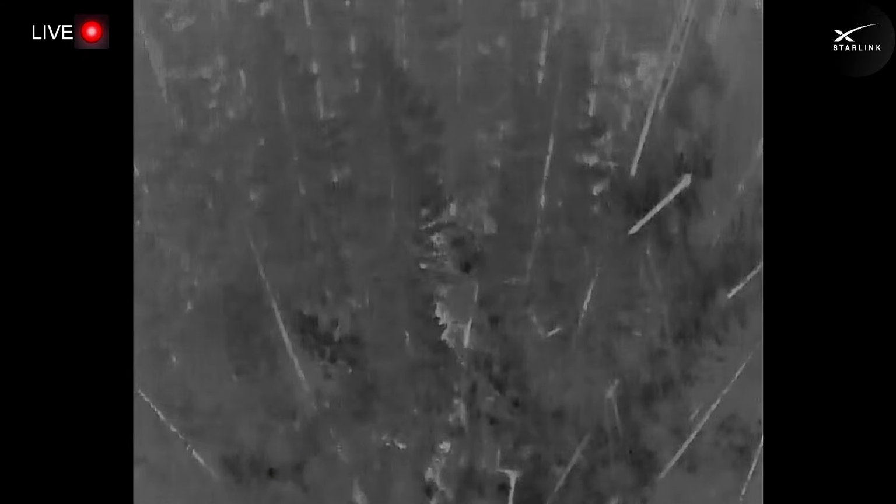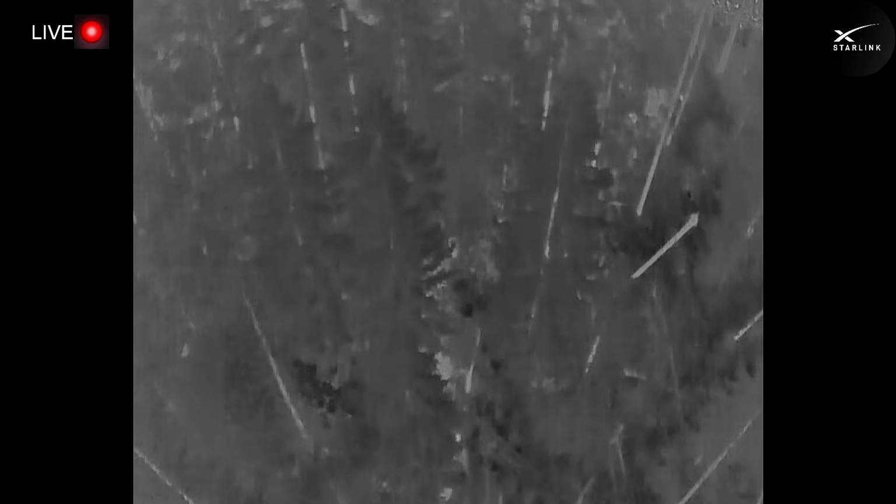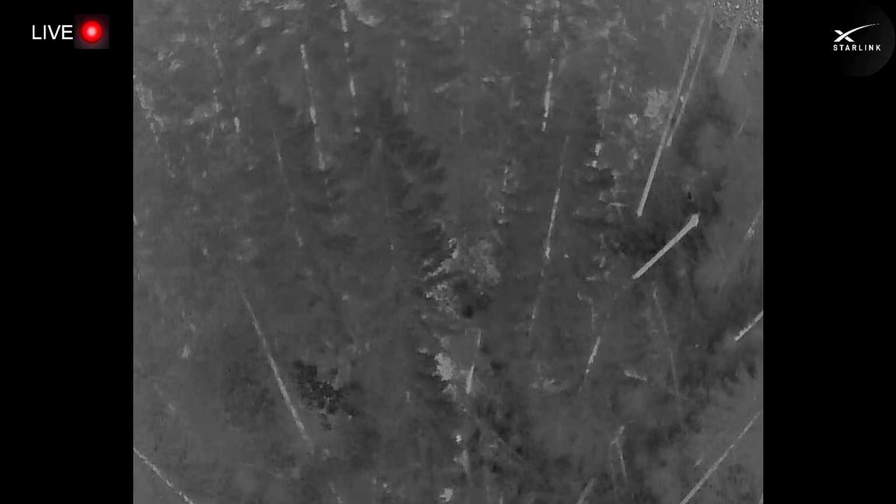Okay. So Scott was trying to drop down, get a closer view, but as he dropped down, the edge of the cliff got between his controller and the drone, and the signal got weak, so he can't get any lower.